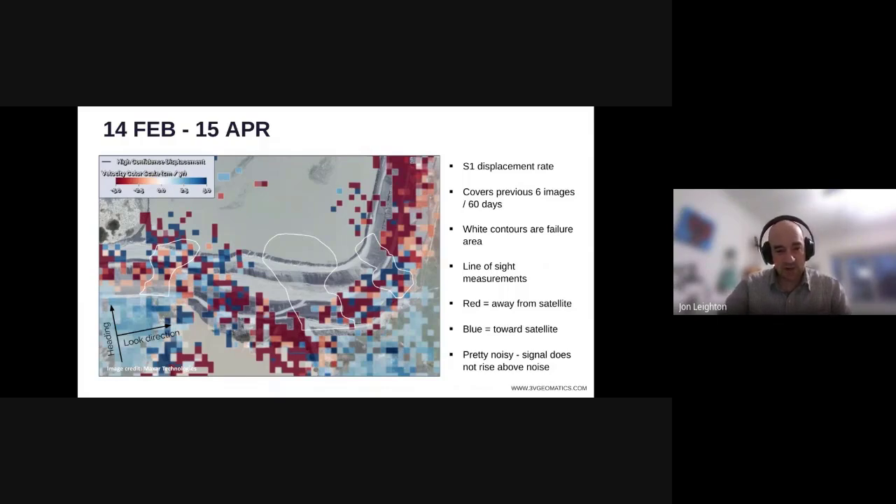And red in this image, in the heat map, depicts displacement away from the satellite, and blue depicts displacement towards the satellite. But as you can see in this report, it's fairly noisy. There aren't really any conclusions to make from this particular report. And there's also a large hole. So you'll see these holes appear. And in general, the data quality at Jagersfontein for Sentinel is below average. But as we'll see, we're still able to form useful conclusions, I think.